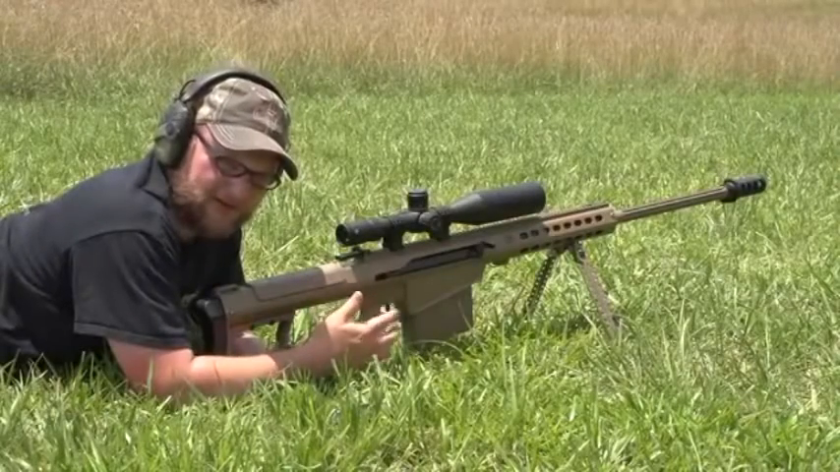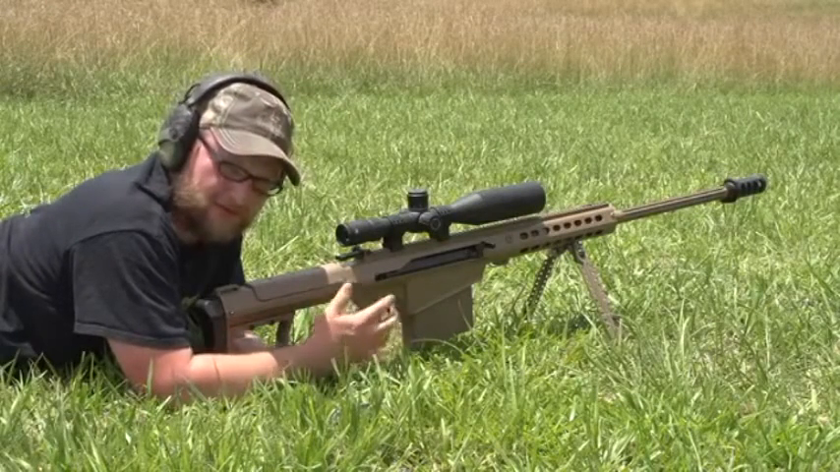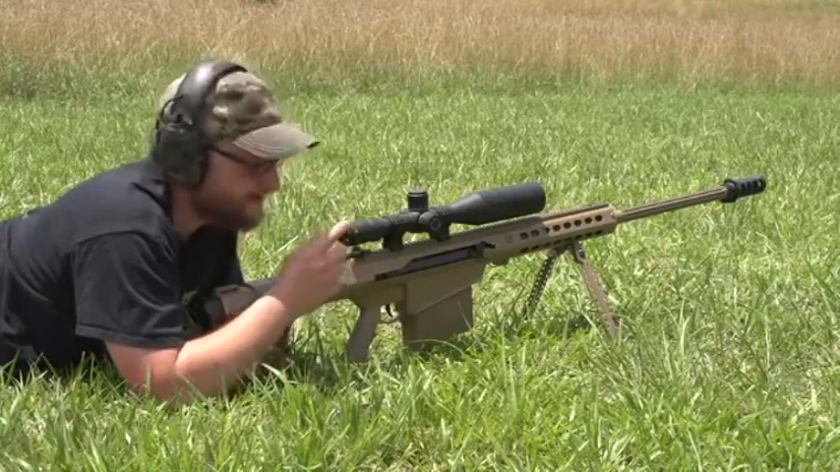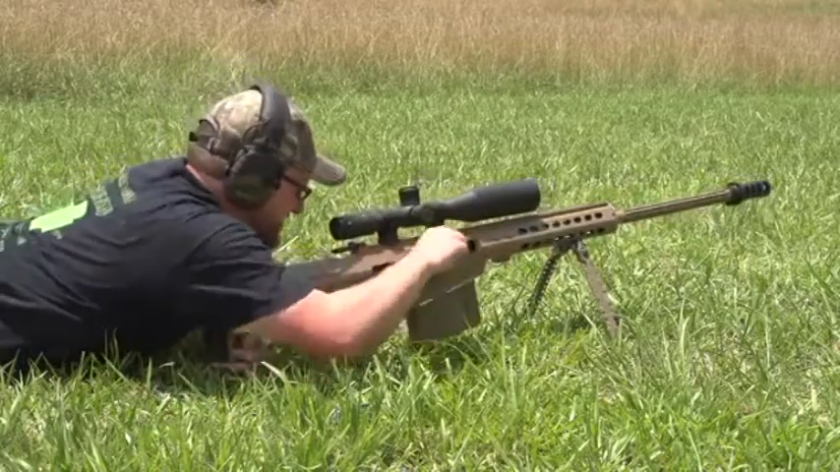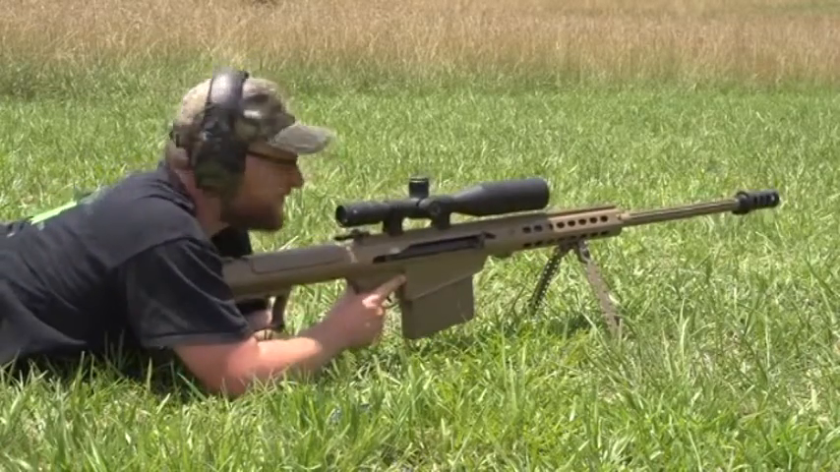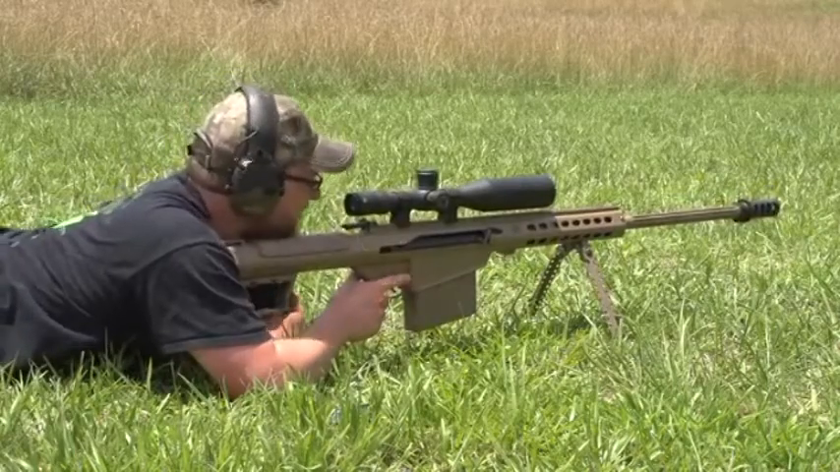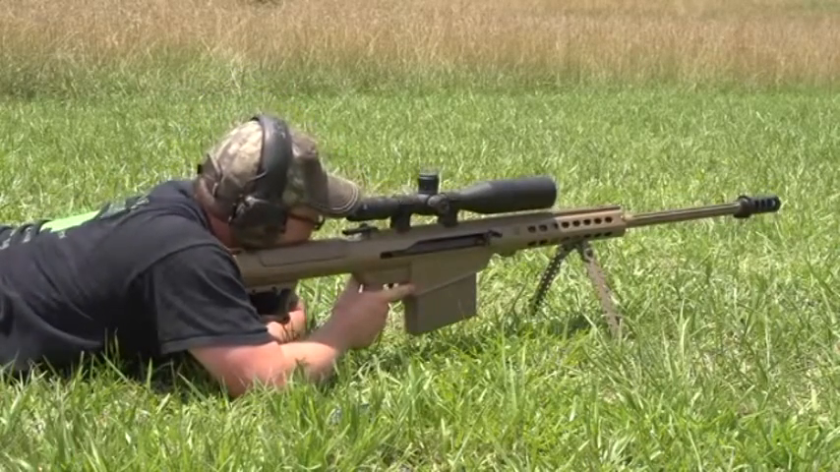Have you guys ever wondered what incendiary rounds out of a 50 BMG look like when they hit a piece of steel in thermal? All right, so we're gonna get some thermal shots here with the Barrett M107. Get this little video off to the proper start. Here we go. Let's torch her up here.